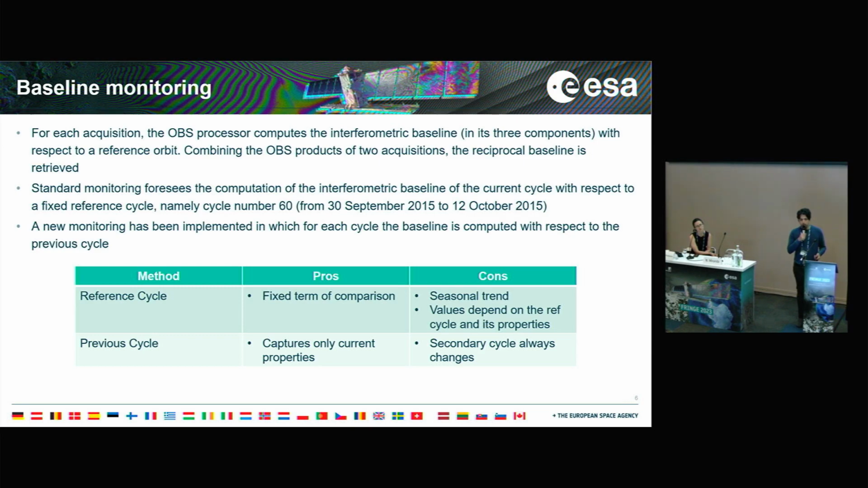Both approaches have pros and cons. In the first case, we have a fixed reference cycle, but we suffer from seasonal trends, and all the measurements depend on the chosen cycle. With the monitoring with respect to the previous cycle, we capture current properties, but we always have to keep in mind that the secondary cycle changes.